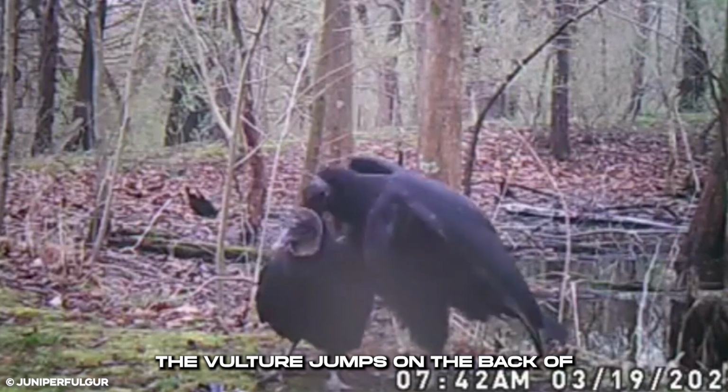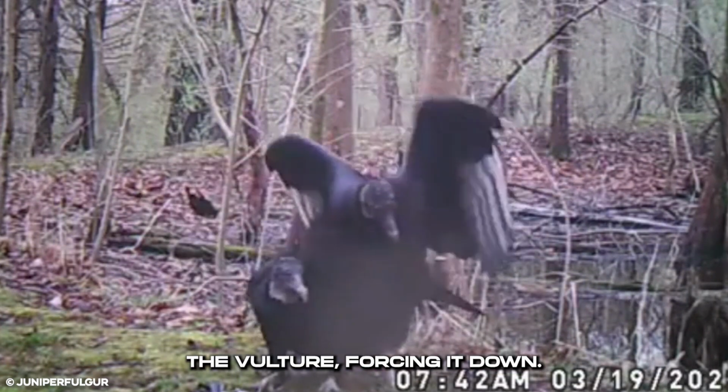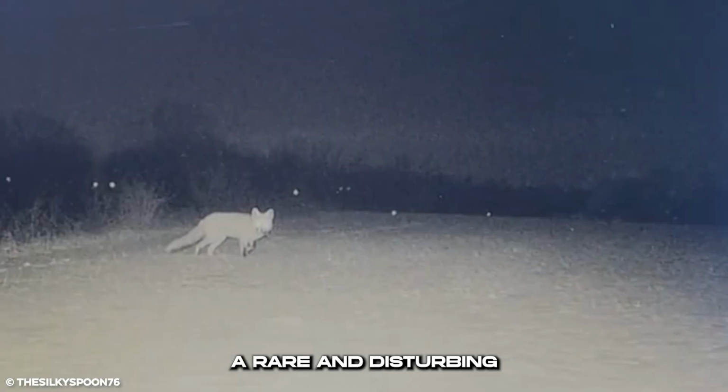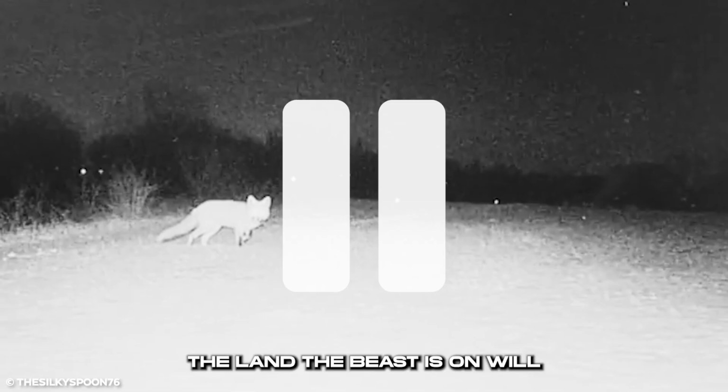The vulture jumps on the back of the other one, trying to mount it. The mounted vulture pecks the vulture, forcing it down. A rare and disturbing sighting found its way into a trail cam footage. The land the beast is on will prove fatal to its existence.